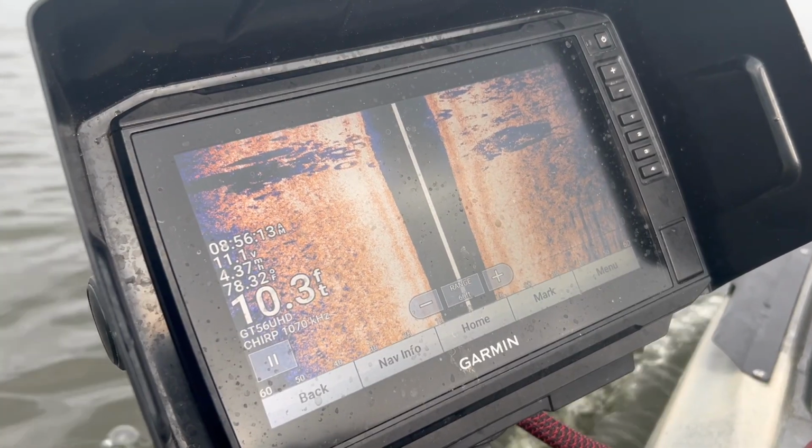Now, this is personal preference for everybody. I like mine around 75 to 85%, but the next time you're out on the water, start messing with that a little bit, and you might start noticing bait fish or structure or actual larger fish that you were never able to identify before. You might be amazed at what you are missing.